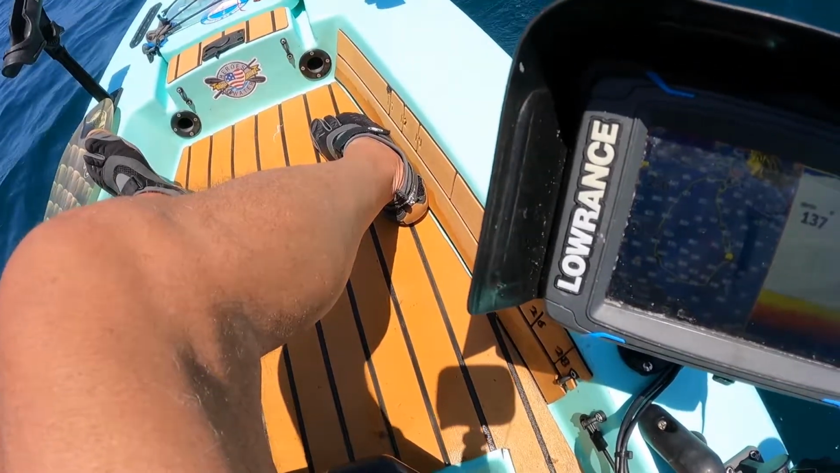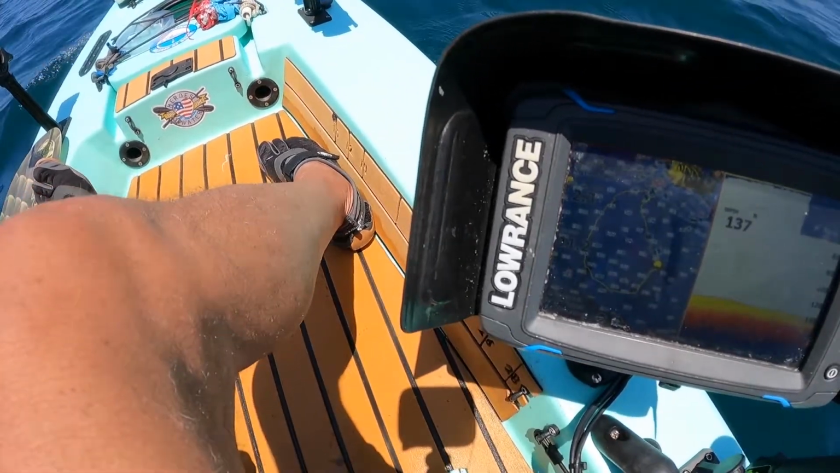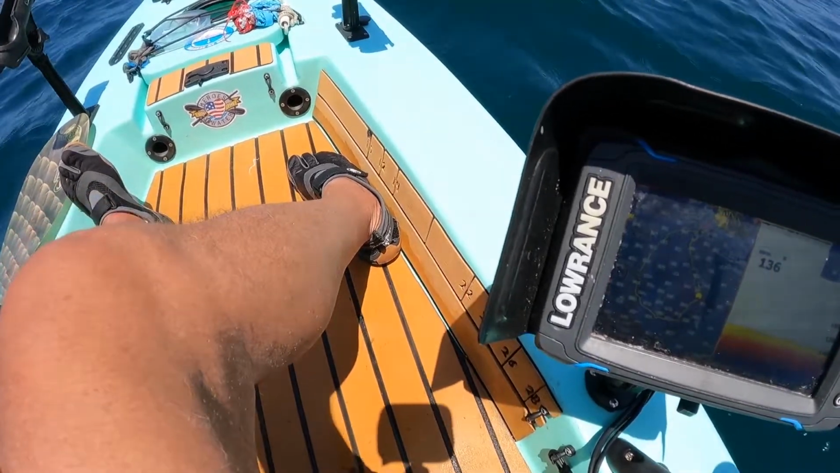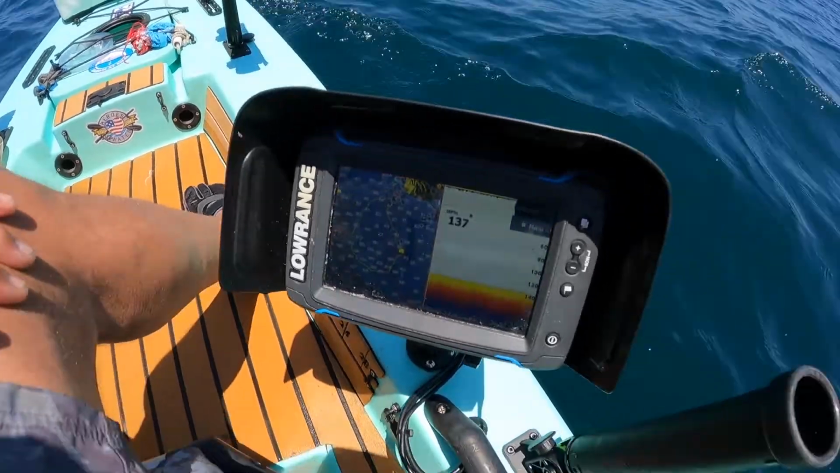But it was only in this one little spot, and then they disappeared. I mean, it wasn't even 3-4 minutes, and then they were gone. Because they came up several times, and then after that, nada.